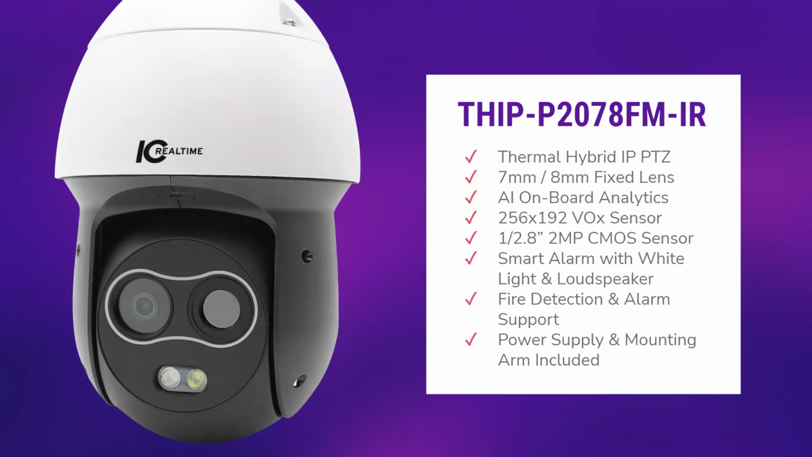add. Michael, great info. To clarify, is the loudspeaker built into the camera? Yes, it is. The camera does have a loudspeaker built into it. It does. This camera does support ONVIF.